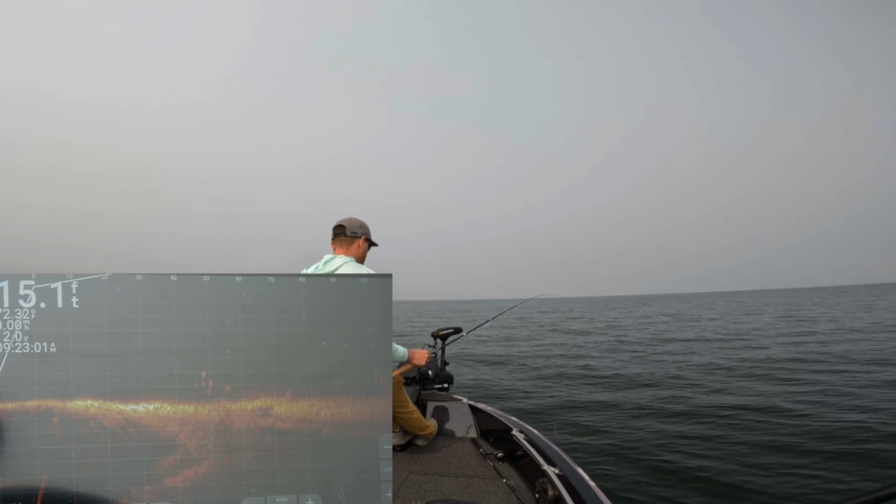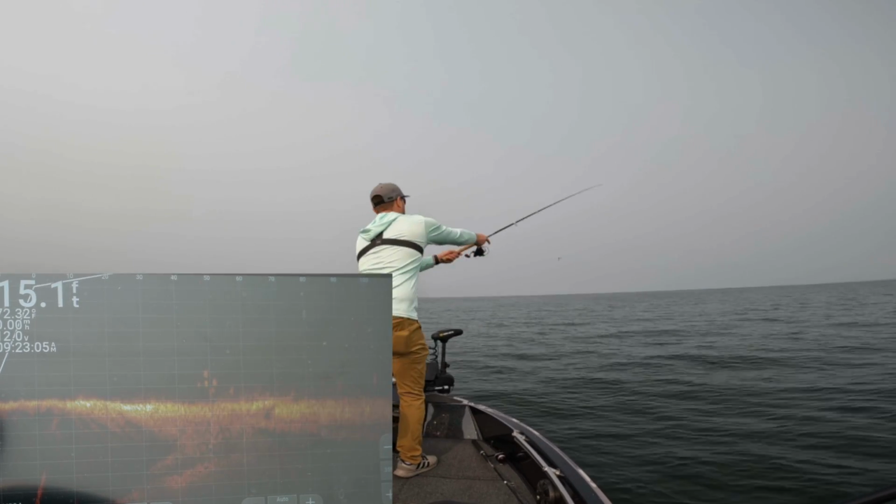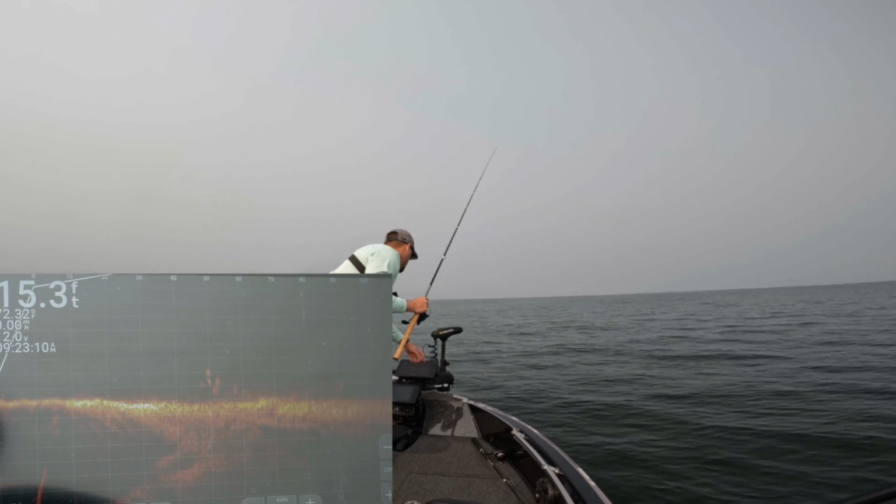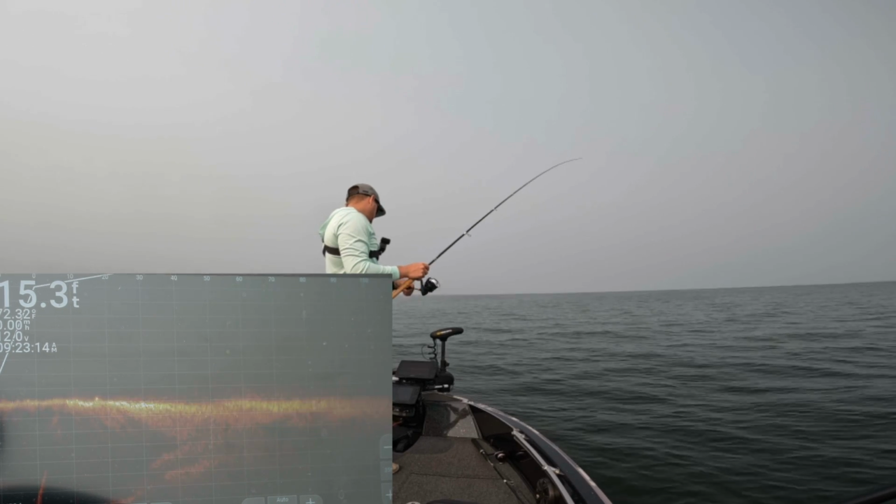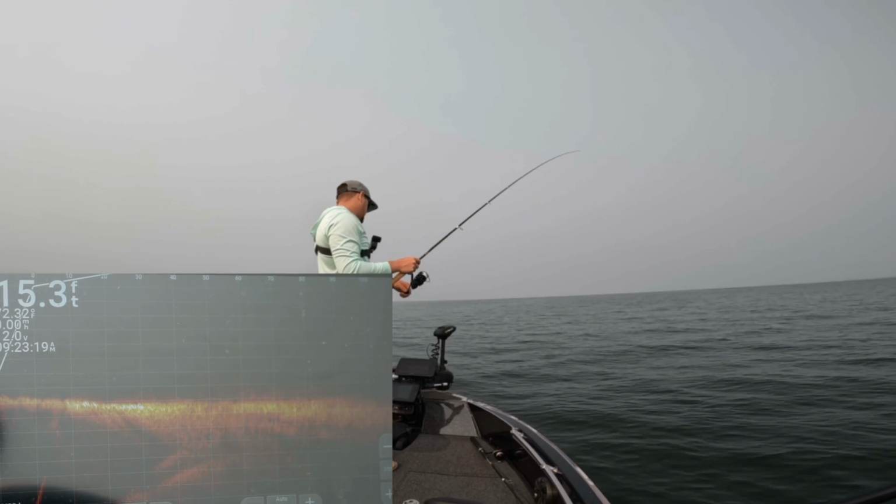I don't even really have to move my Livescope a whole ton. I'm gonna go ahead and target those fish at 50 feet right there. We'll just pitch that jig out there. You can see my jig going down right past those fish at about 60 feet. And I'm not even gonna let it hit the bottom because I just seen where it was. I'm just gonna go ahead and pull this jig right through those fish.